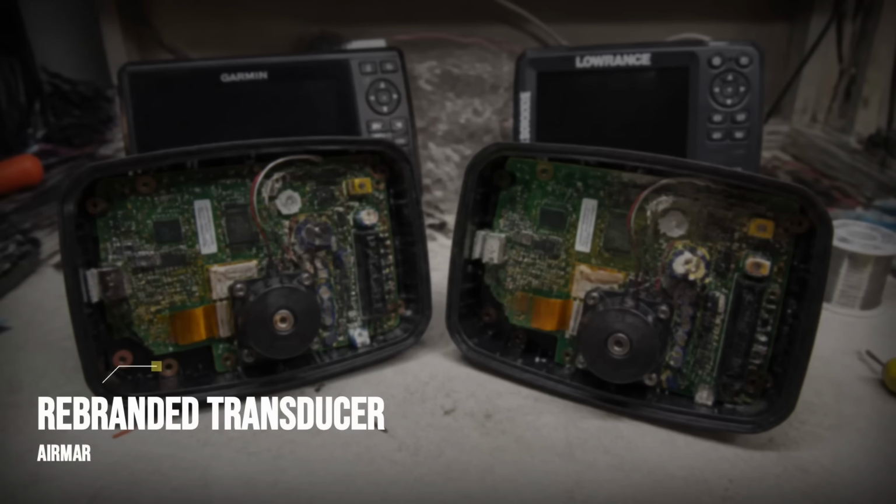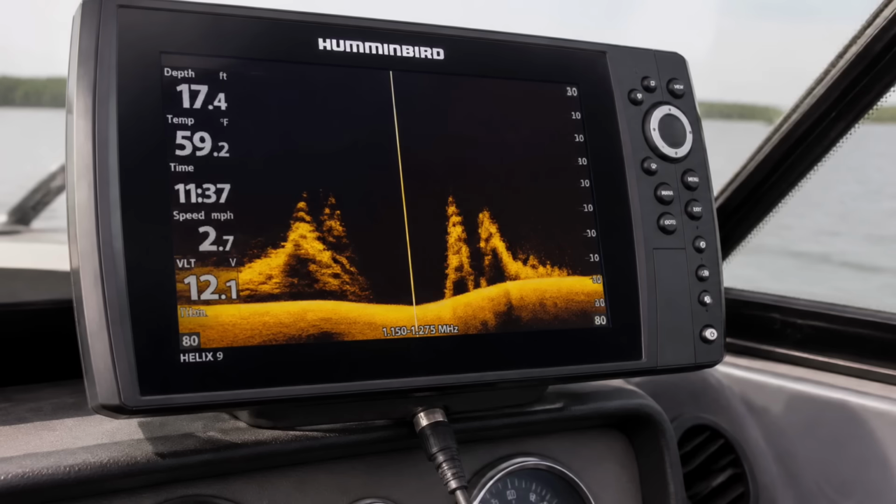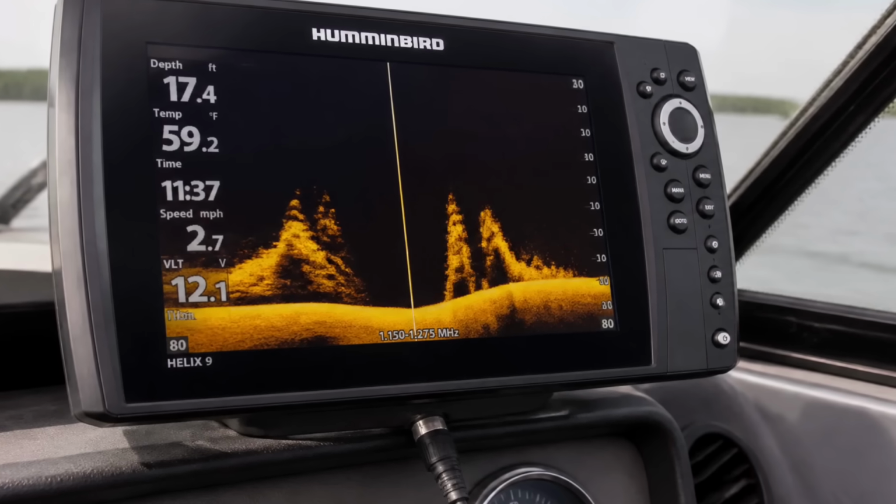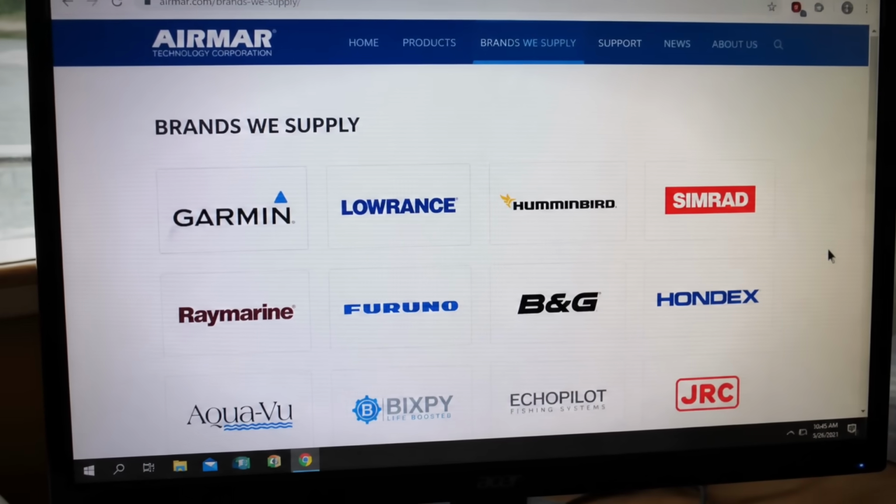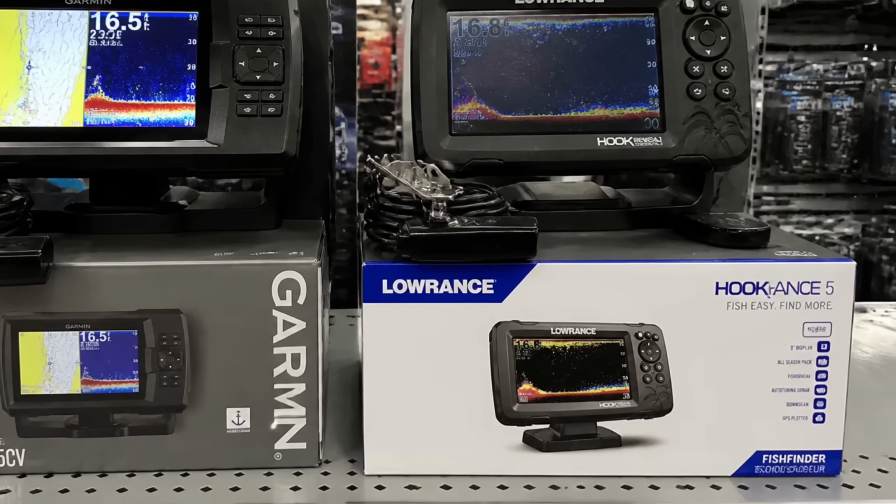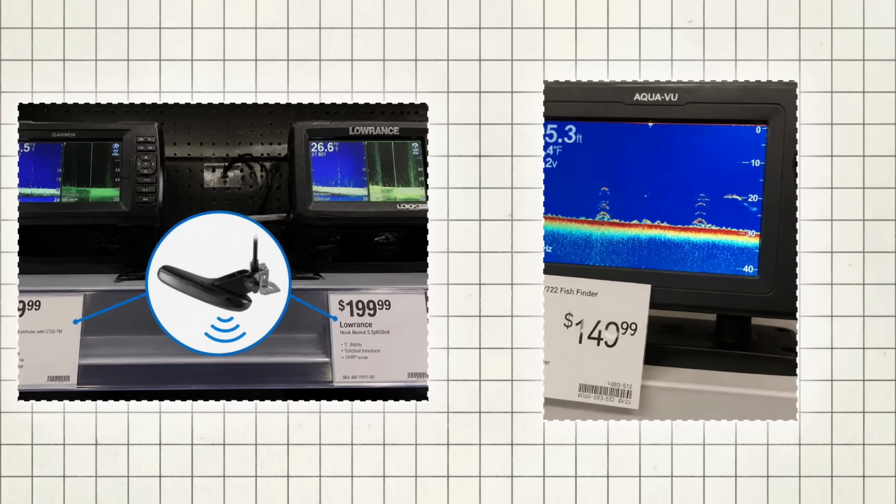On most traditional units, it is not even built by the company whose name is on the front of the screen. One outfit up in New Hampshire, Airmar, supplies the transducers sitting behind Garmin, behind Lowrance, behind Humminbird, Simrad, Raymarine, Furuno. And they will tell you so themselves. It's printed right on their own website. So picture 2 units sitting on the same shelf, 2 different badges, 2 very different price tags, and very often the exact same family of transducer firing underneath both of them.